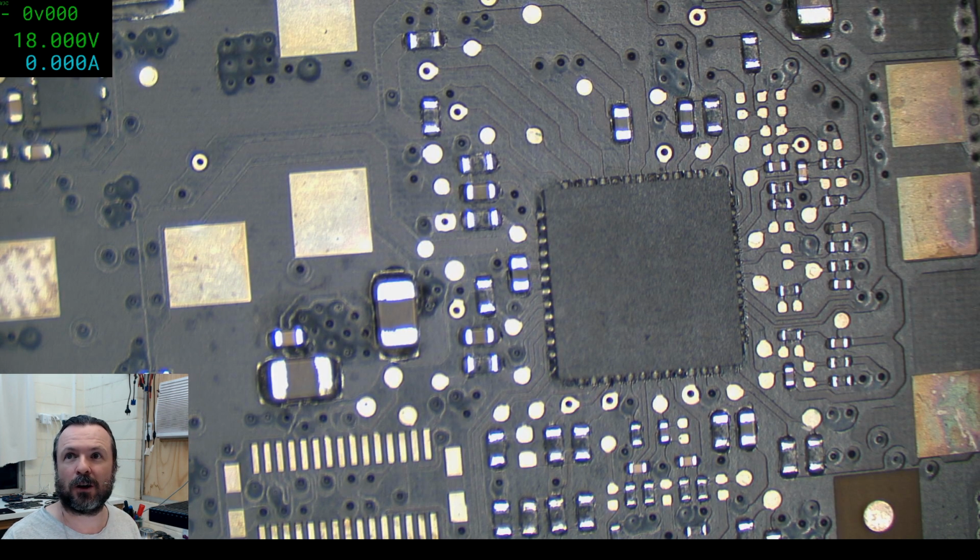Come on, you mangy bugger. Come on up. No? It's getting to the point now where there's so many cameras and accessories, all sorts of things attached to this workstation that it can get pretty tricky to remember that everything... There we go. We're live. Yeah, it can get quite tricky to remember where everything's meant to go and what it's meant to do.